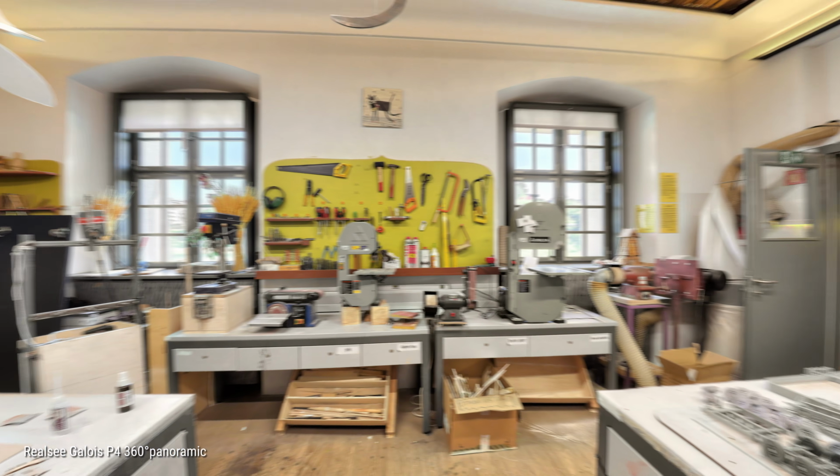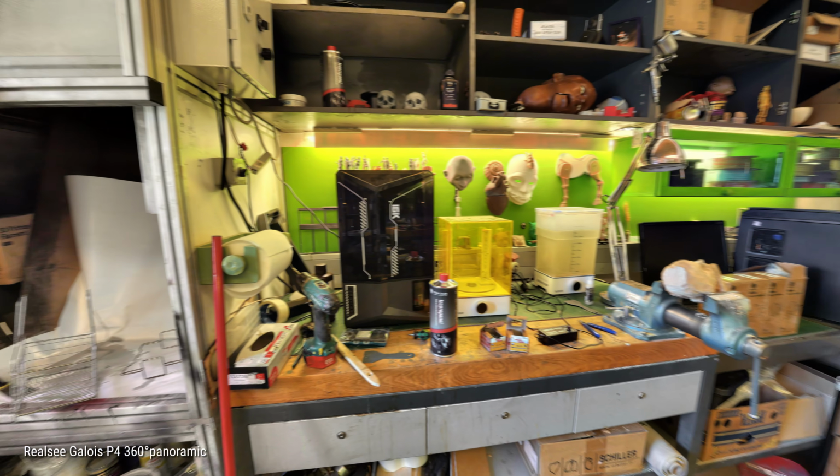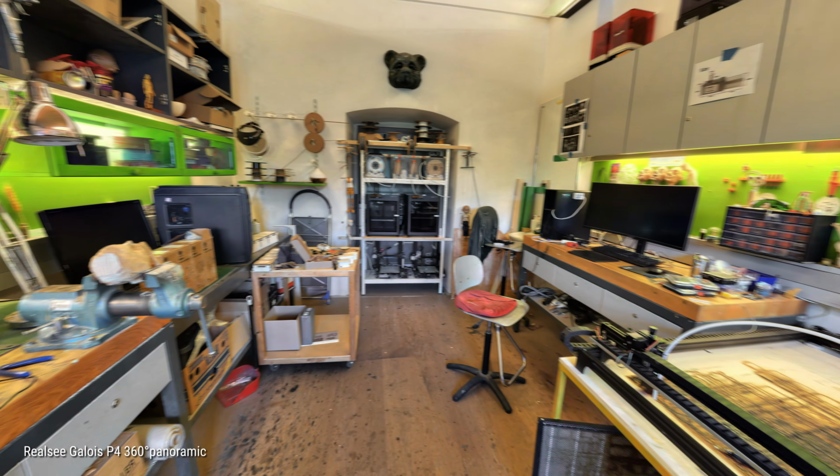Look at these rooms. Workshops for making props, making puppets, 3D printing. There is just so much cool stuff in here. It's like Geppetto's workshop. I just found out there's another floor I didn't even know about. I don't think I'm finishing this today.